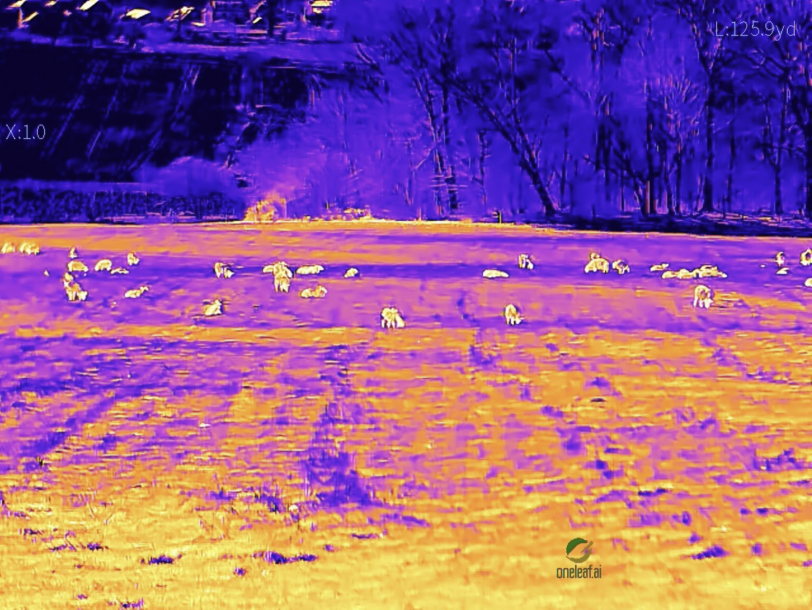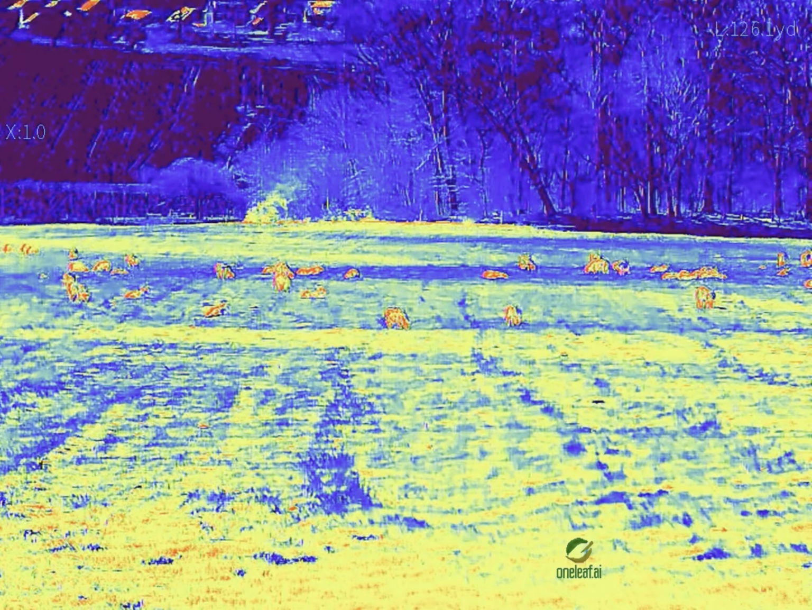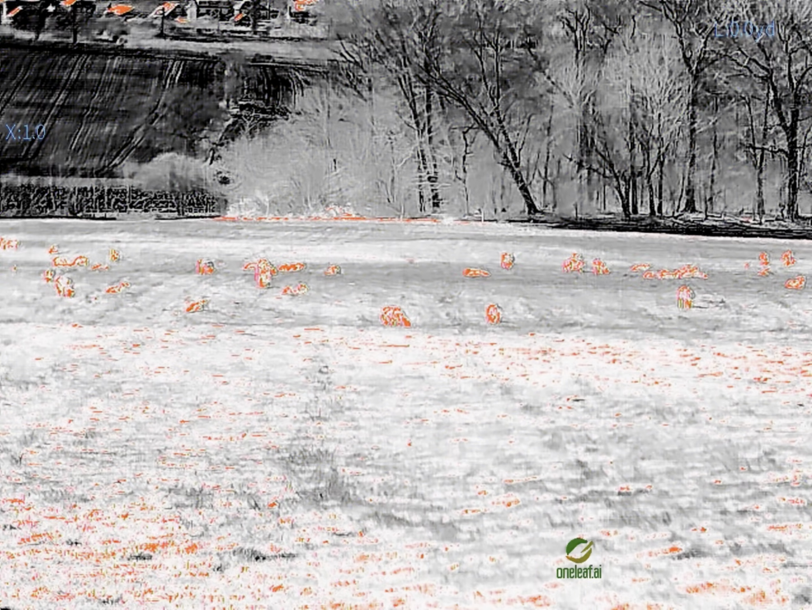And then I'll run through the colour palette. So we're on black hot at the minute, glory hot, white hot, sepia, iron bow, rainbow, night. I particularly like that mode. This mode, night, aurora, red hot, jungle, medical, and back to black hot.